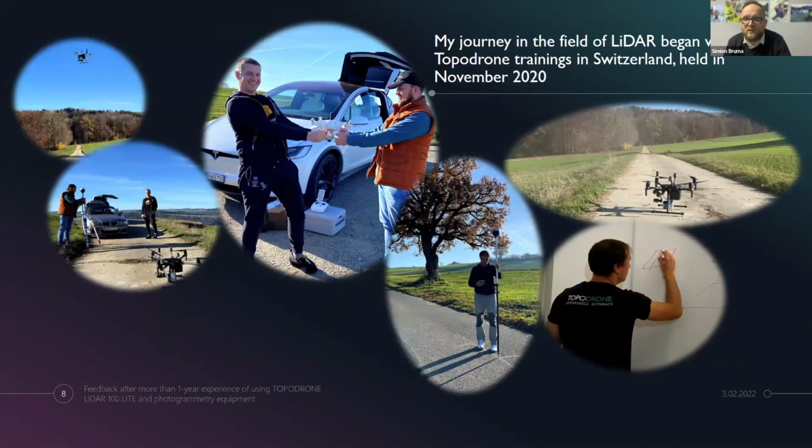I don't know if you remember, Maxim, but my journey in the field of LiDAR started in November, 2 years ago, in Switzerland, with very great training. The team said it was the best training.